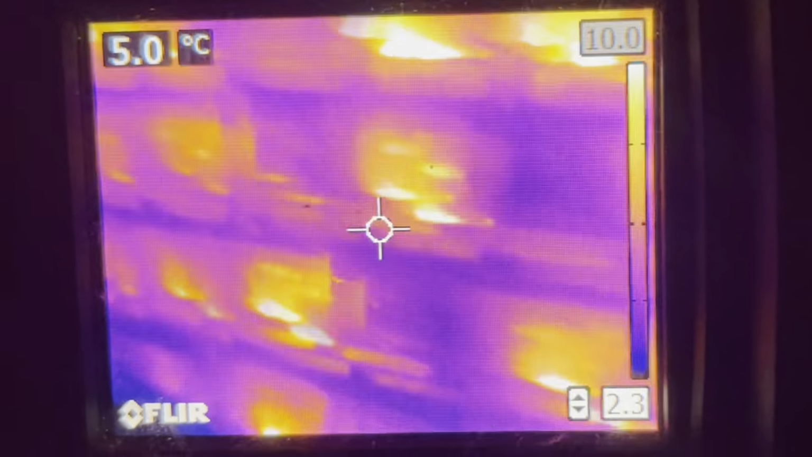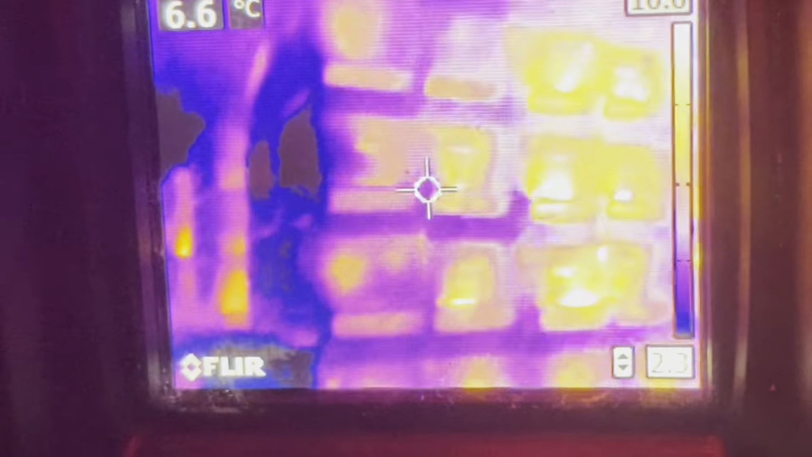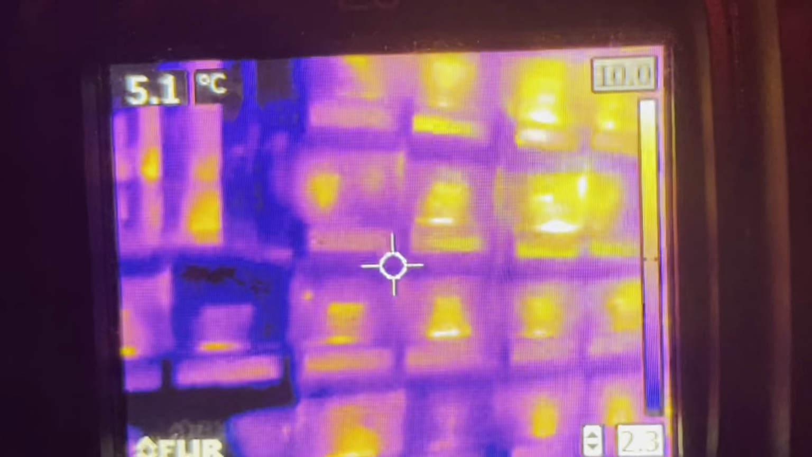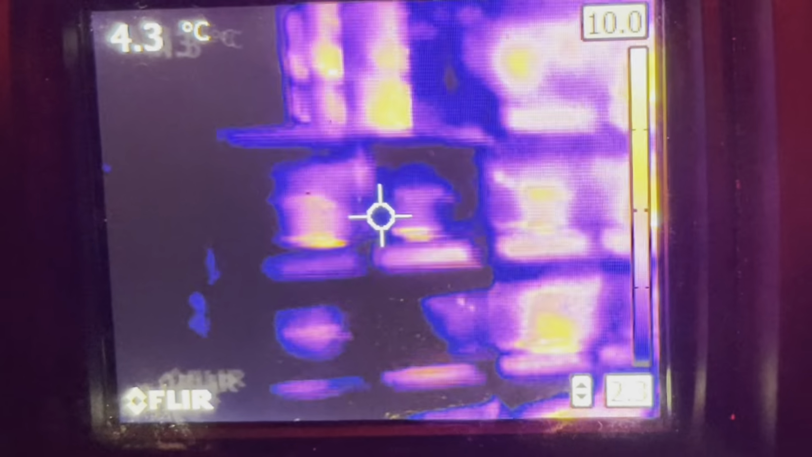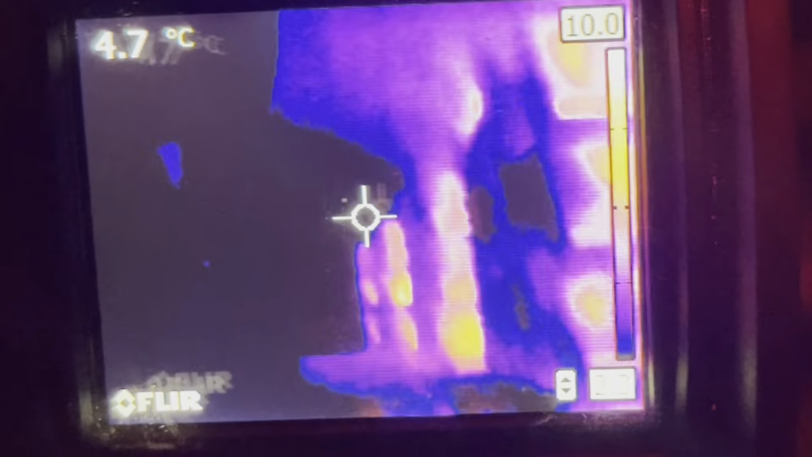So I'm just going to do the best I can to pull out the small and the dead ones to get a rough estimate on what kind of condition my hives are in. This pallet is either dead or obviously cold still from the chill that came in from that vent.